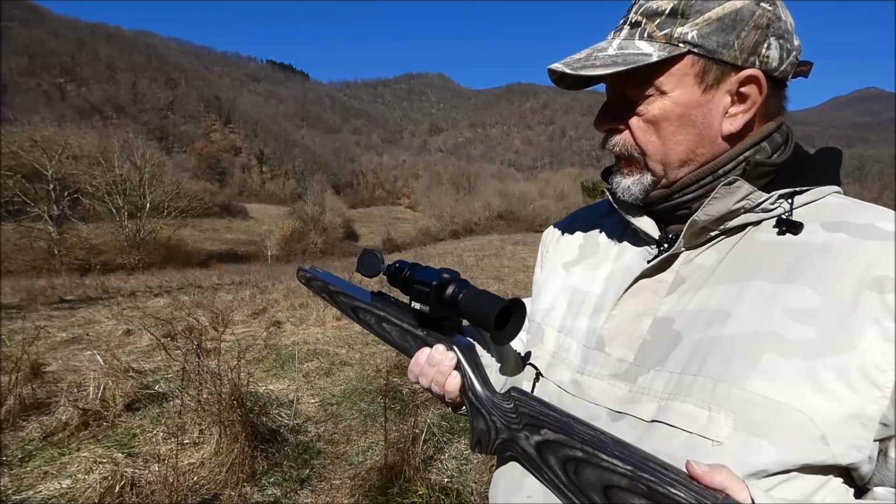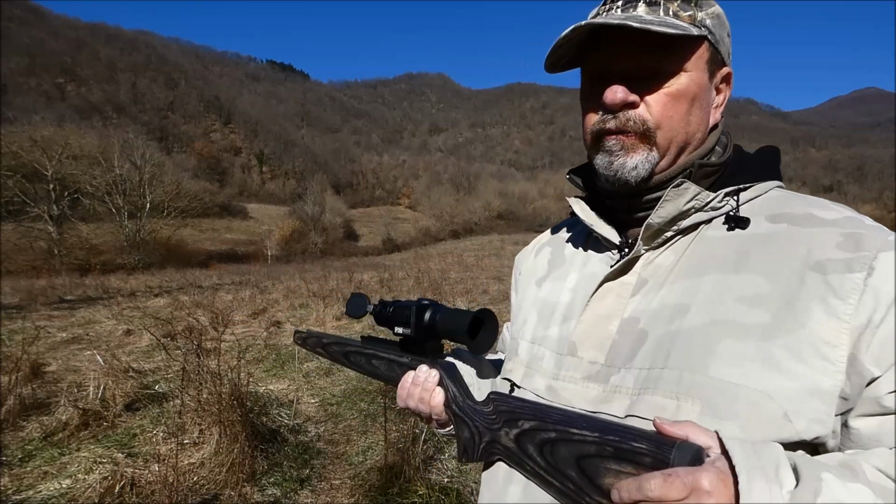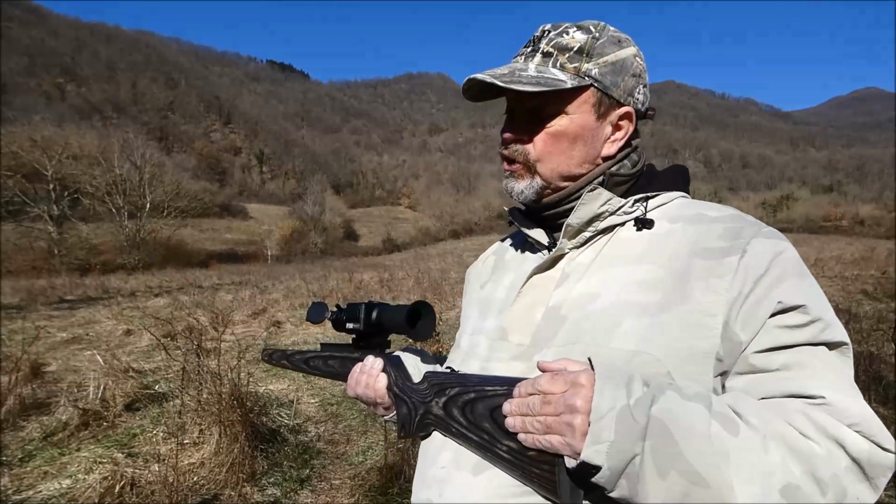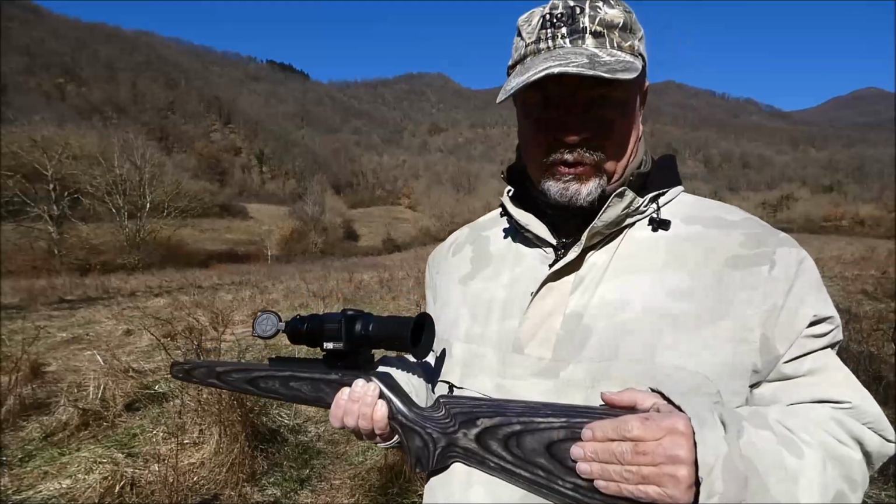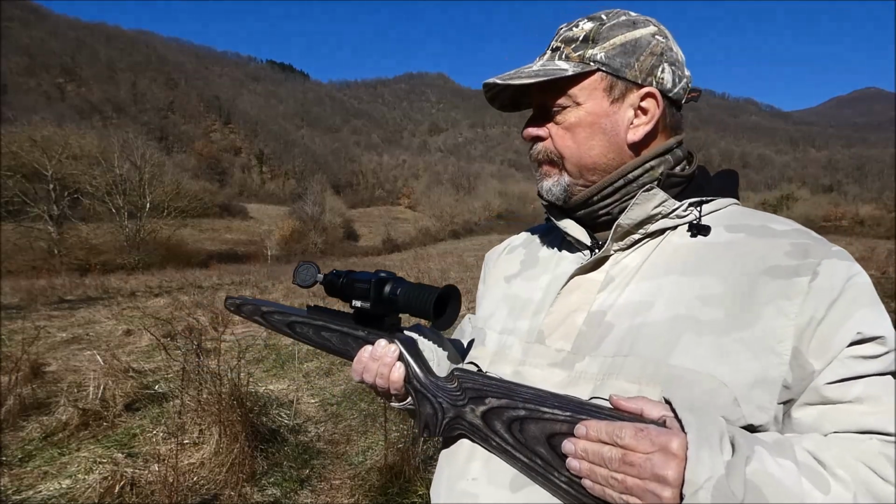So in this way you always have the maximum focus on the target and on the reticle, which is very important during night times. With thermal devices, it is mandatory to have a perfect focusing system, okay?